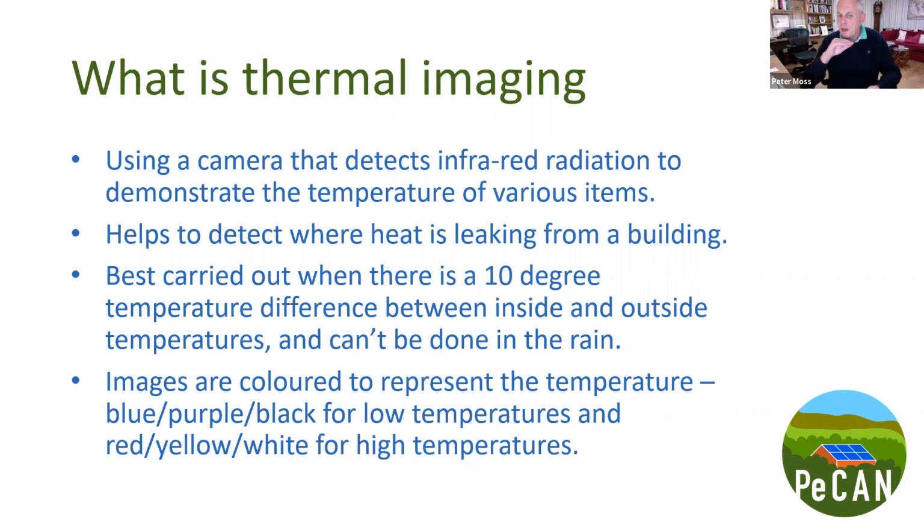Some materials, particularly brick, hold heat if the sun has been on them during the latter part of the day, and you get a little bit of a distorted picture if you're not careful, just because of that retained heat.